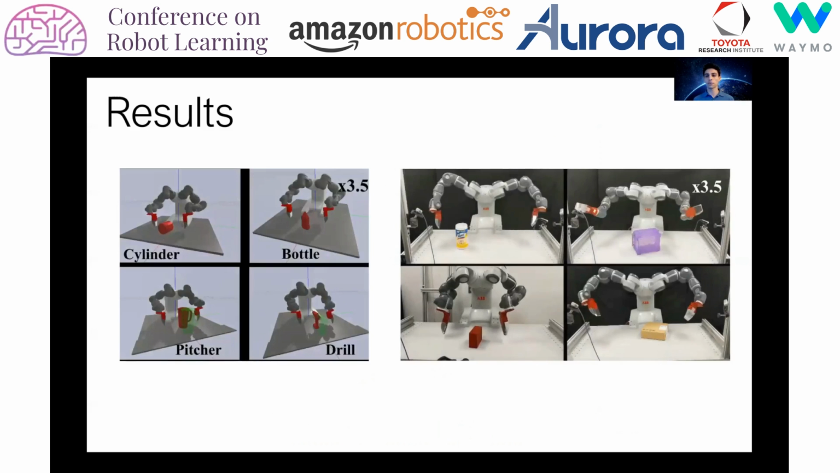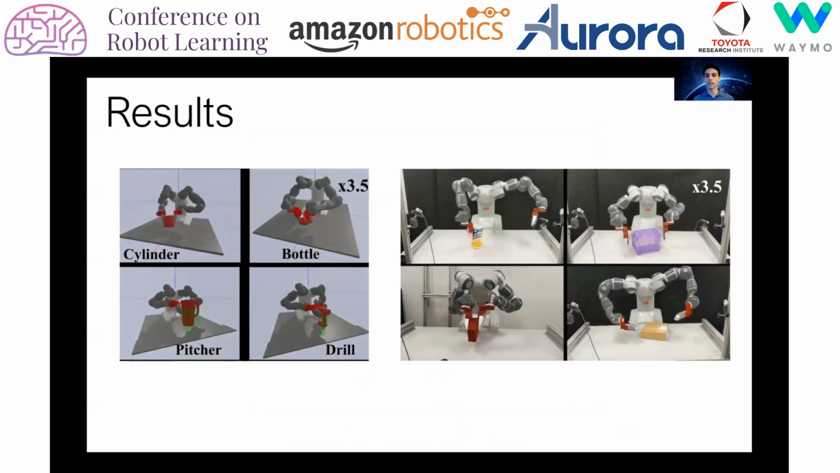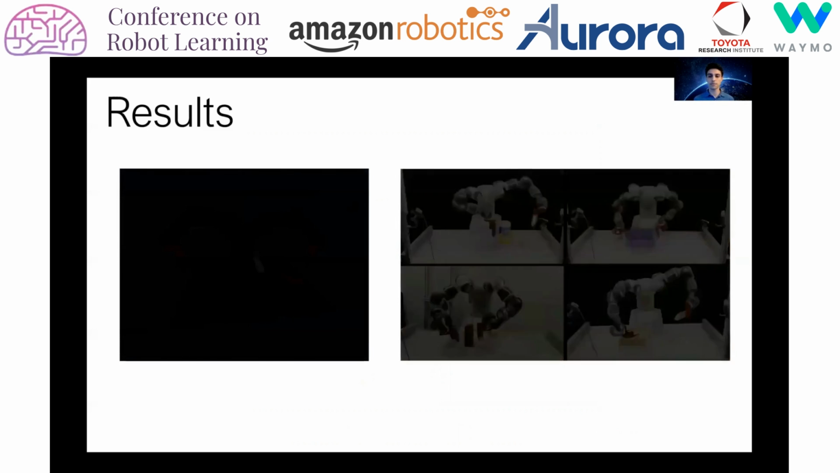Our other qualitative results show that our learned samplers, trained only on cuboids, can generalize beyond cuboids to novel classes of objects. And finally, that our framework can be used to manipulate objects in the real world.